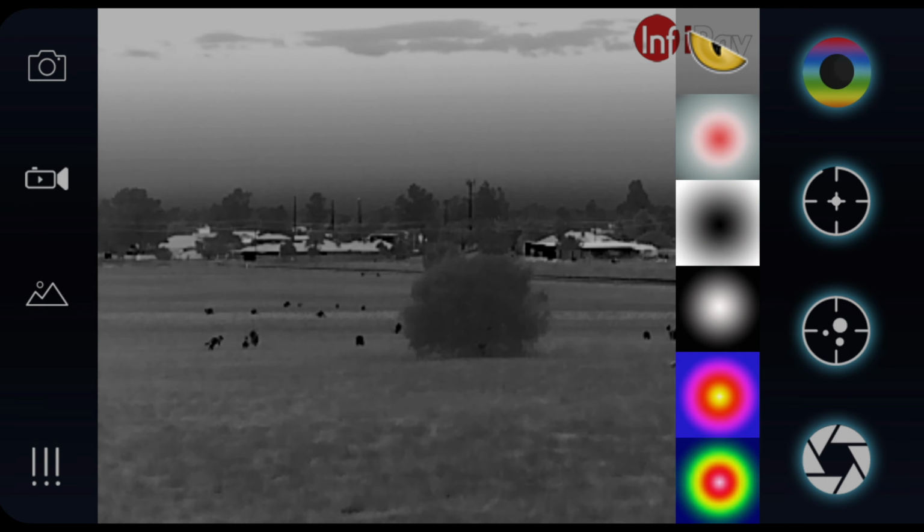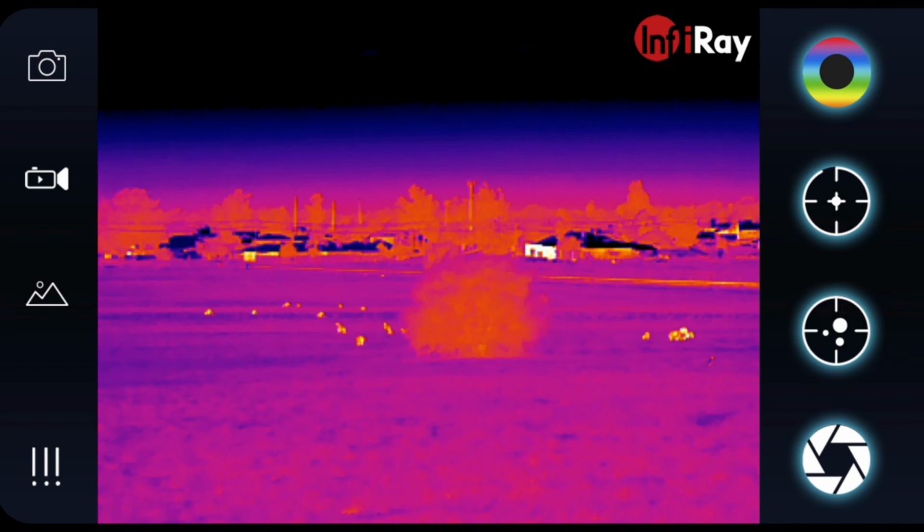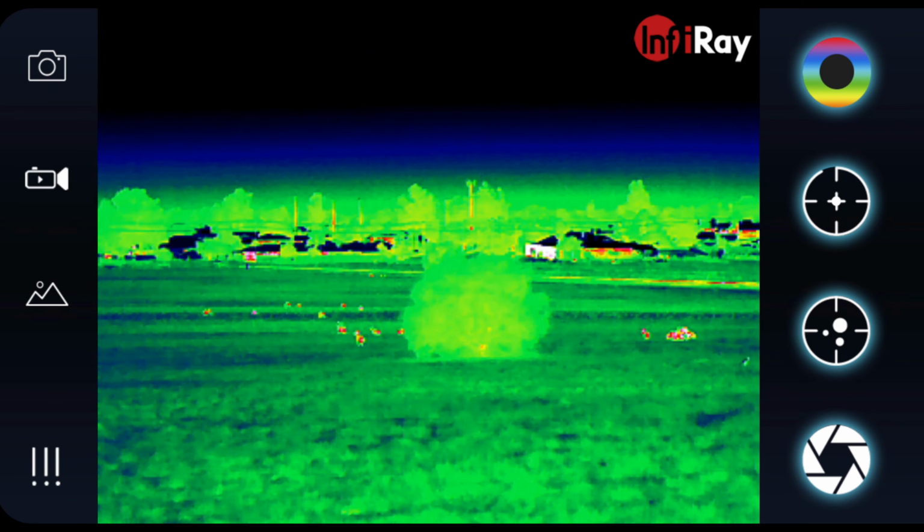Now the top right is the colour palettes. So at the moment it's in black hot. Let's change it to sort of like hotspot, I guess. Just shows the hottest parts of the screen. A bit of a fusion, a bit bright. Just makes them pop a bit. Let's go to white hot. Let's go to, I think that one is actually called fusion. I said different lighting conditions and different scenarios, you want different things, and I think that one's iron grey or something like that, iron colour, I don't know, I can't remember the name of it. Let's put it back to black hot, that's my preferred one for around dusk and night time.